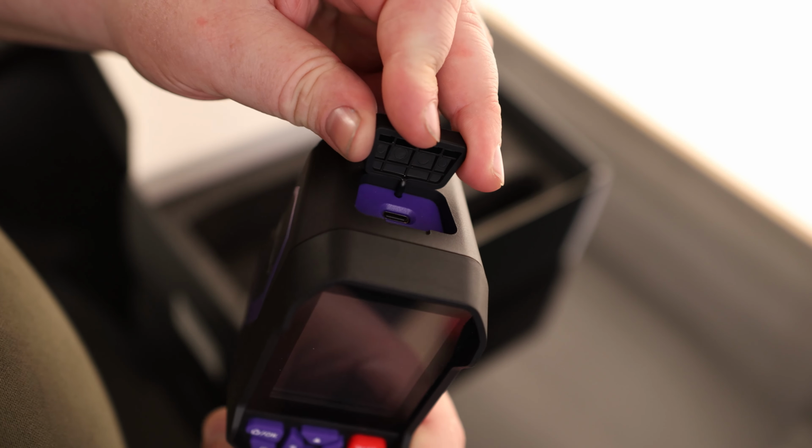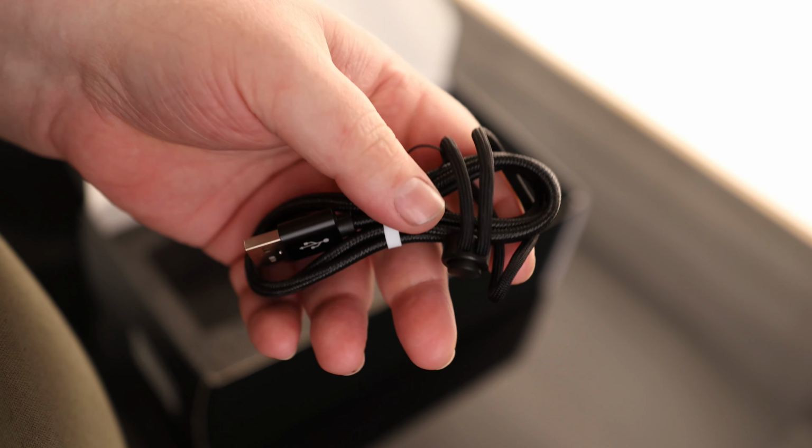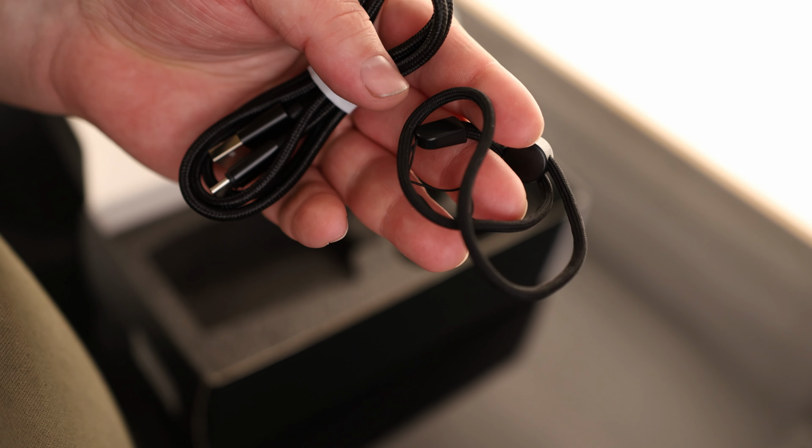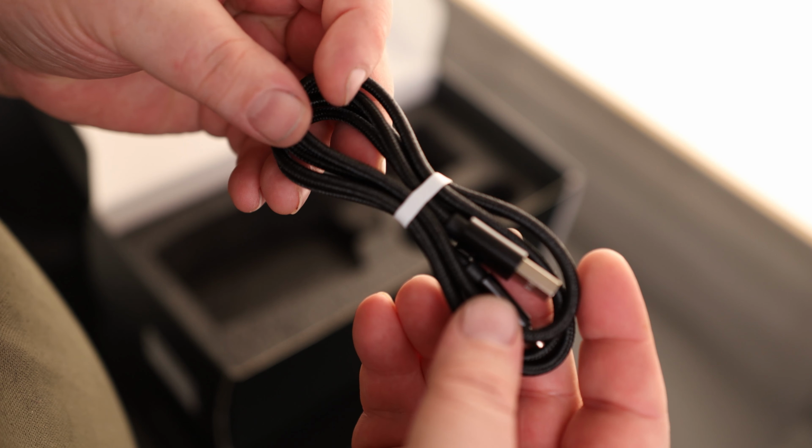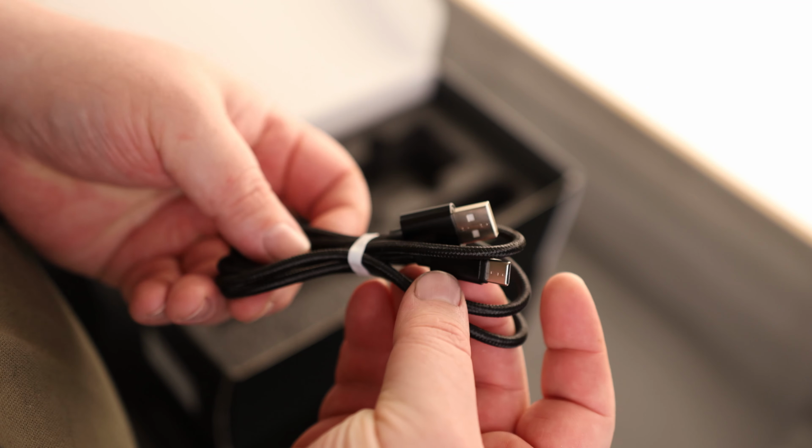On the top, we've got our USB-C port, and that does come with our USB-A to USB-C cable. That also comes with a tether in the event that we want to make sure that we do not lose this guy. And that is actually a fairly nice cable. It's a fully braided USB-A to USB-C cable.